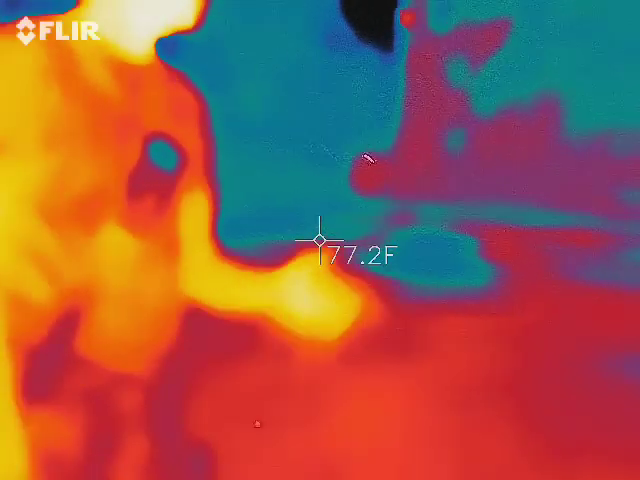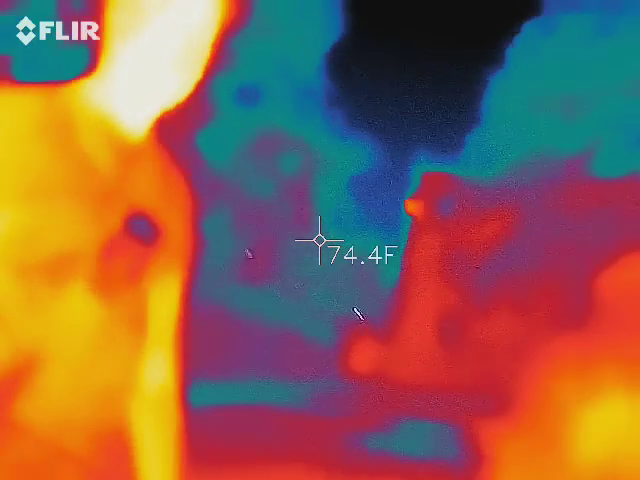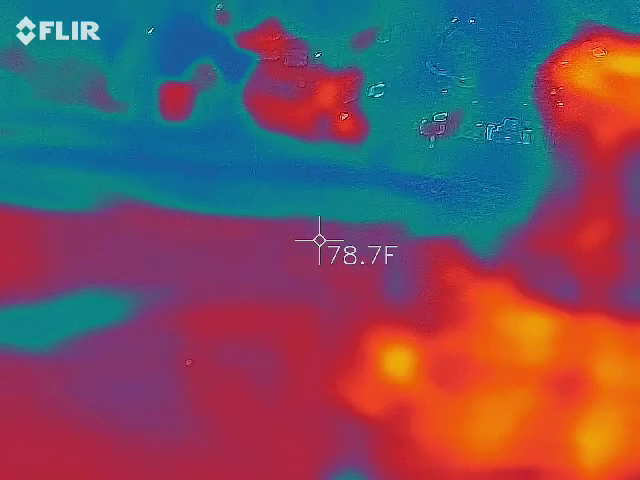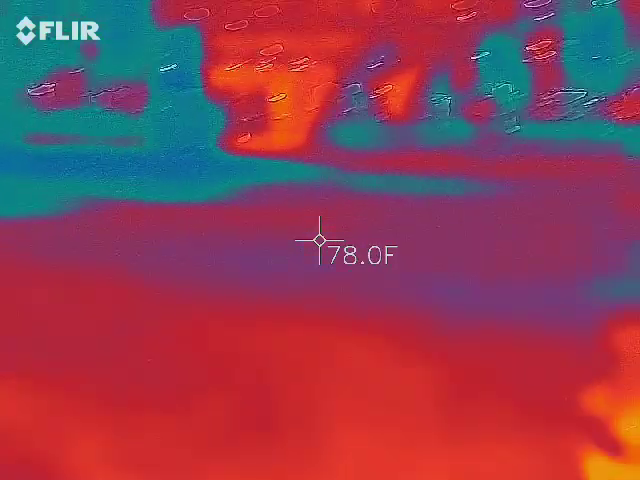So, let's crank that thing up. Let's see what happens. I get some weird stuff out of the thermal imaging here, so let me know if you see any glitches. I'm going to play with the millimeter here. See what we get.